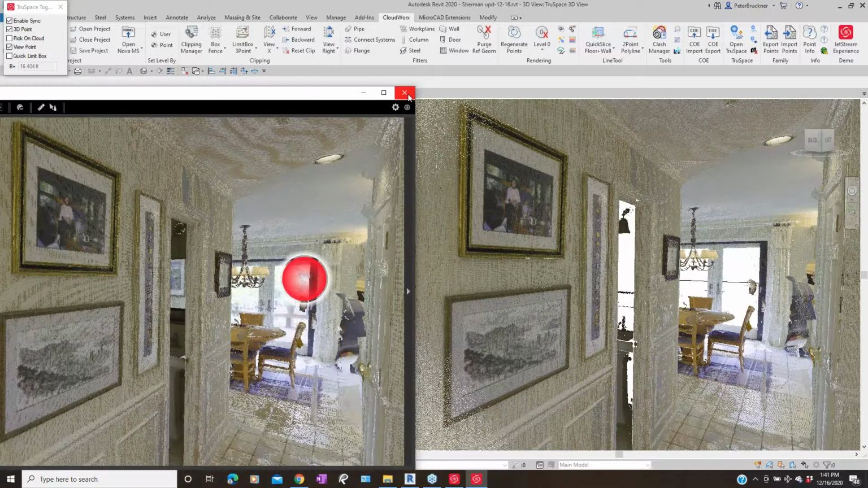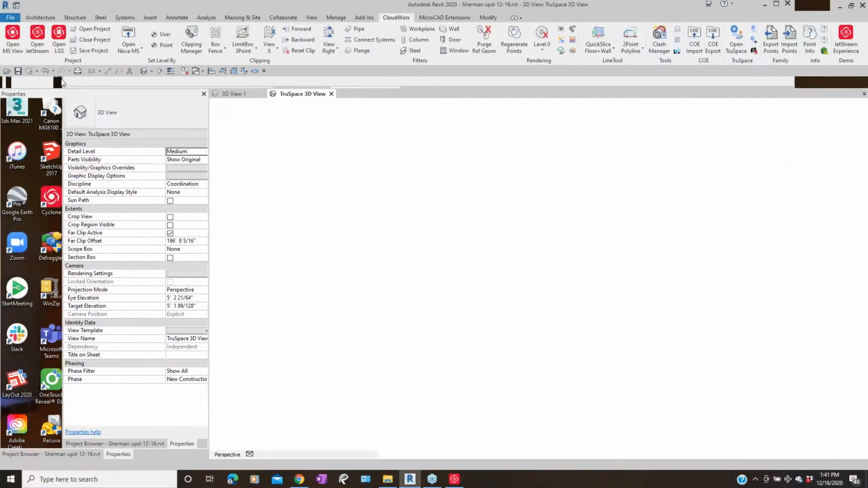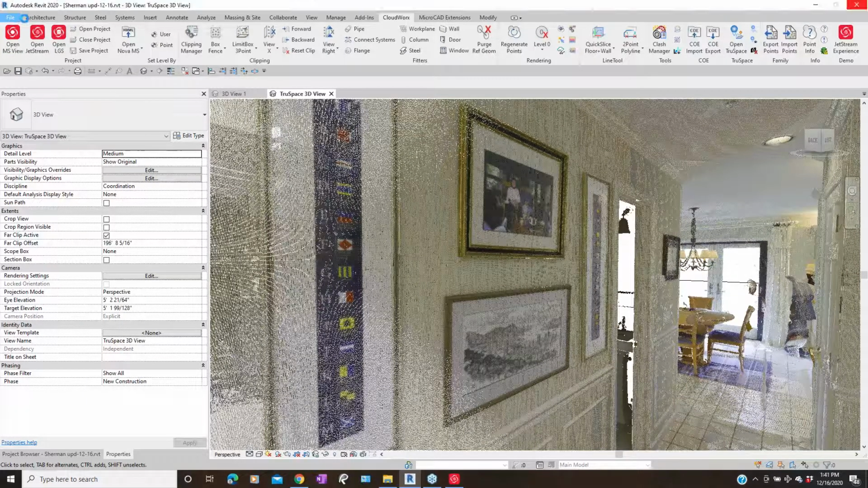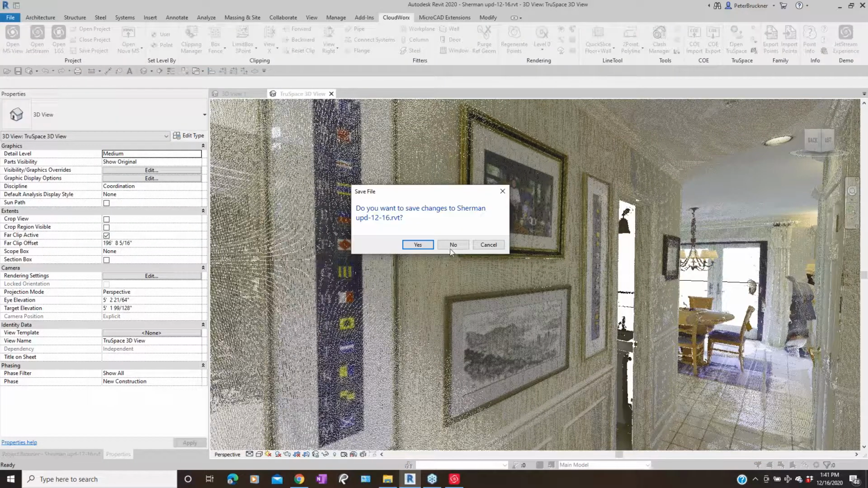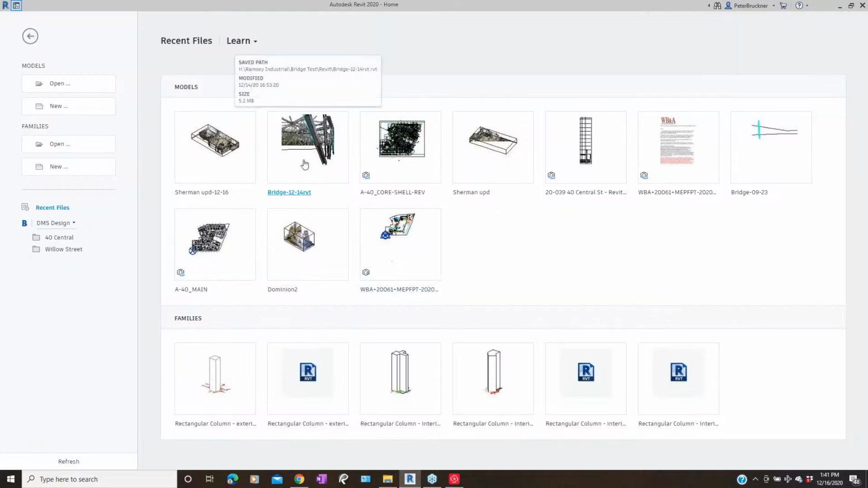Now, I'm just going to go back into a structural model where we can, so I'm going to take Revit and thank you. I'm going to close this file. Just a minute. So I'm going to close this file. Do you want to close it? Yes. No, I don't want to save. Don't save the project. And I want to go into the bridge.